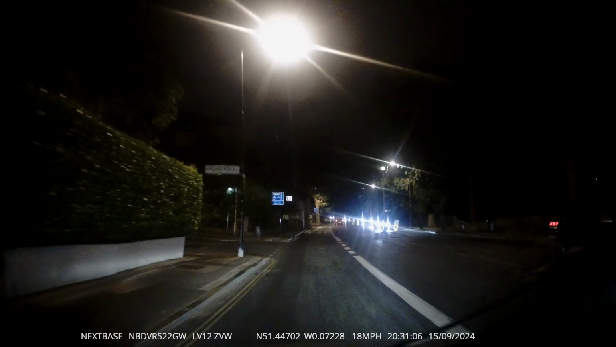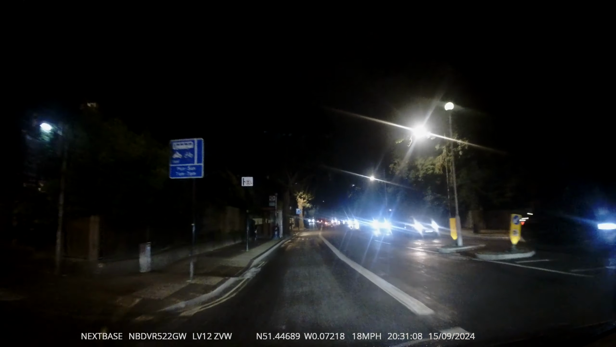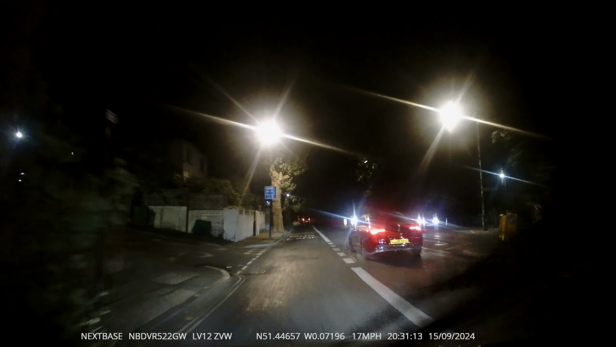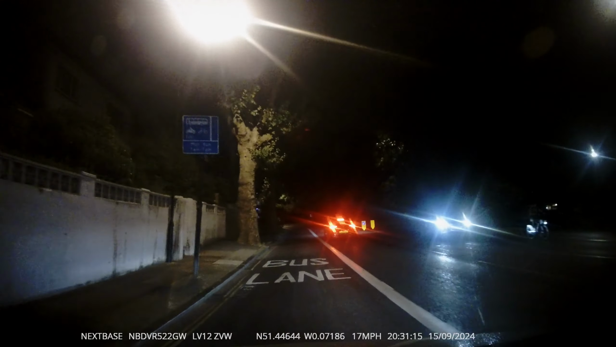So now, this is my normal driving position. So people in the right can overtake. Now this way, I keep the flow of the traffic moving.